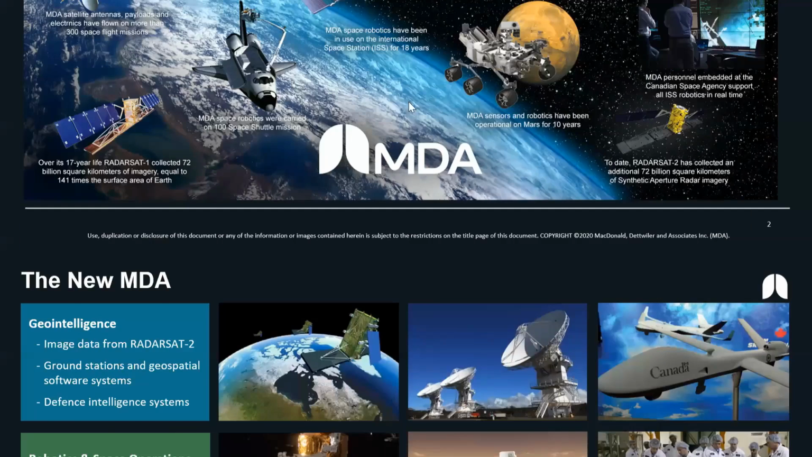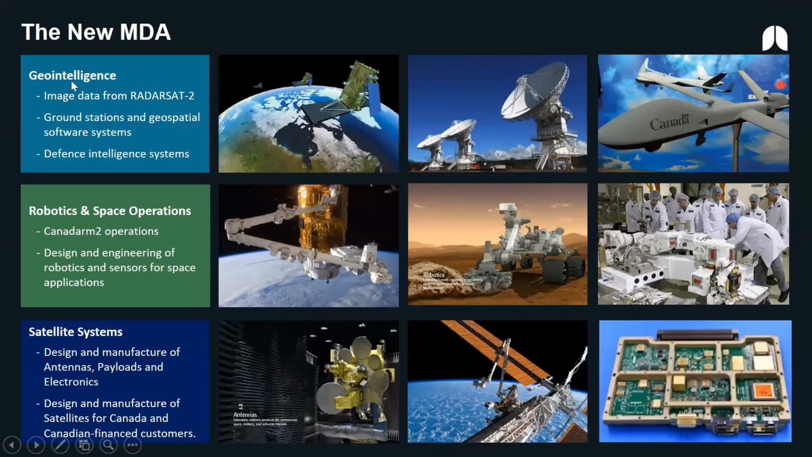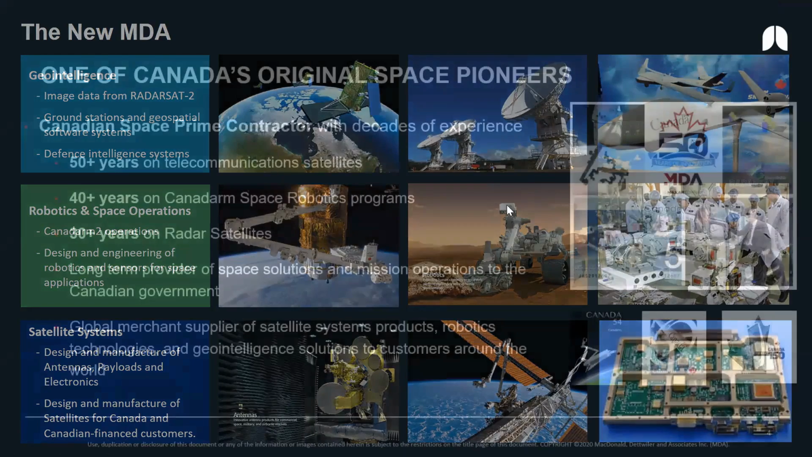There are 3 divisions. I'm not going to go into details here. I sit in the geointelligence division, and you'll see here the RADARSAT Constellation mission, which was launched recently. MDA built that series of satellites for our Canadian government. You'll see the space station arm here, Mars landers, our staff at work building satellites. So we're involved heavily in that kind of work.